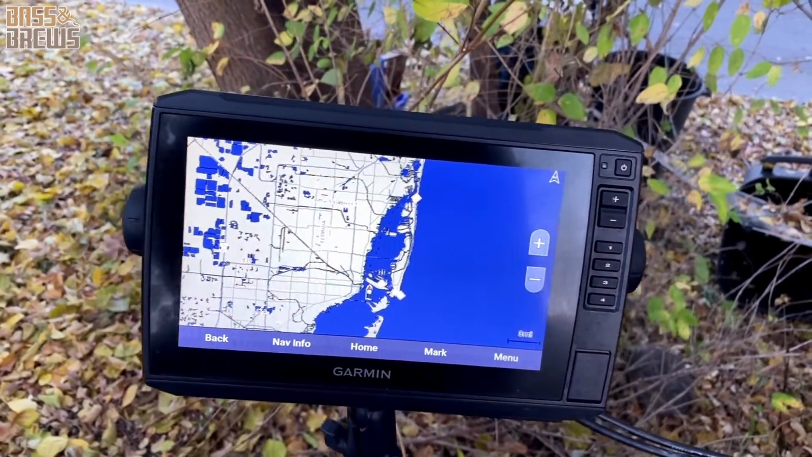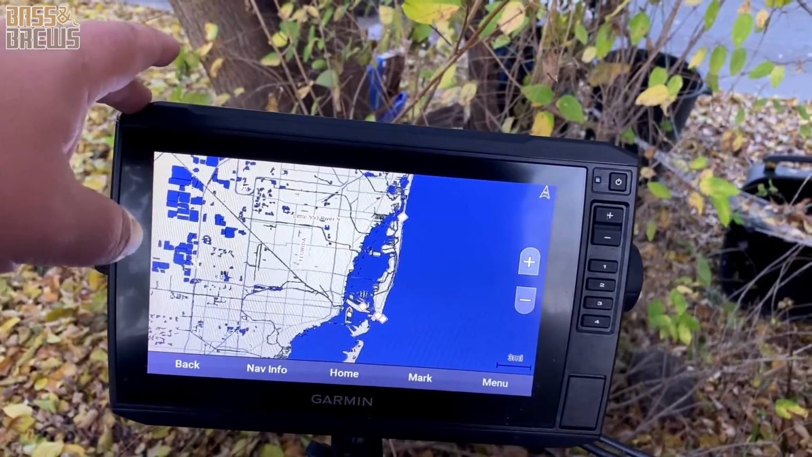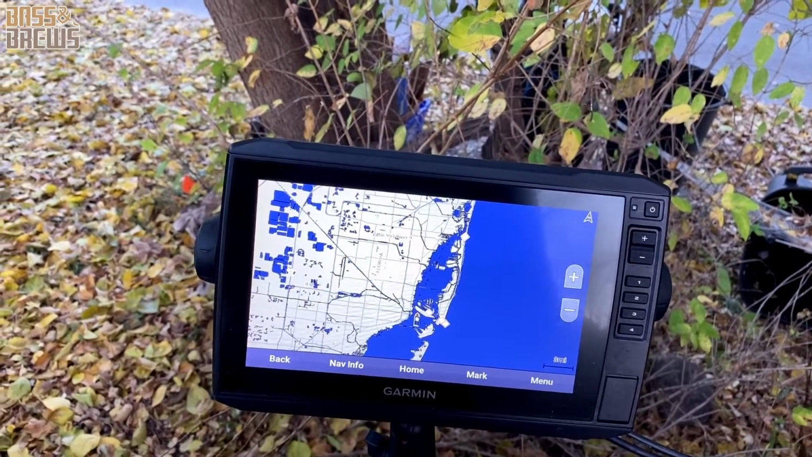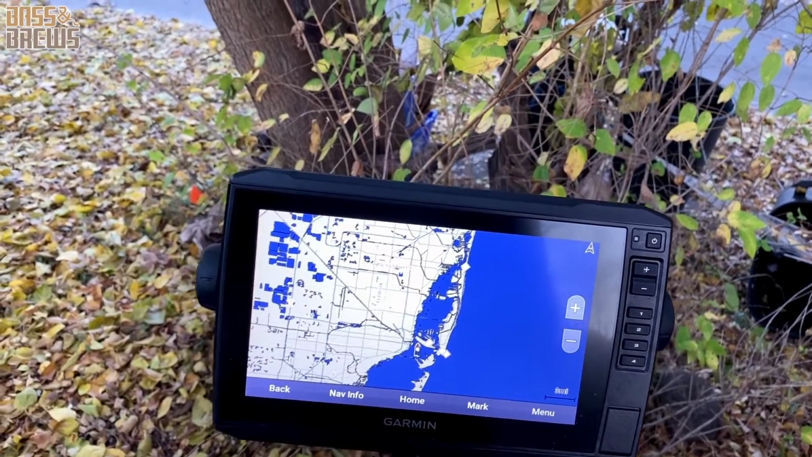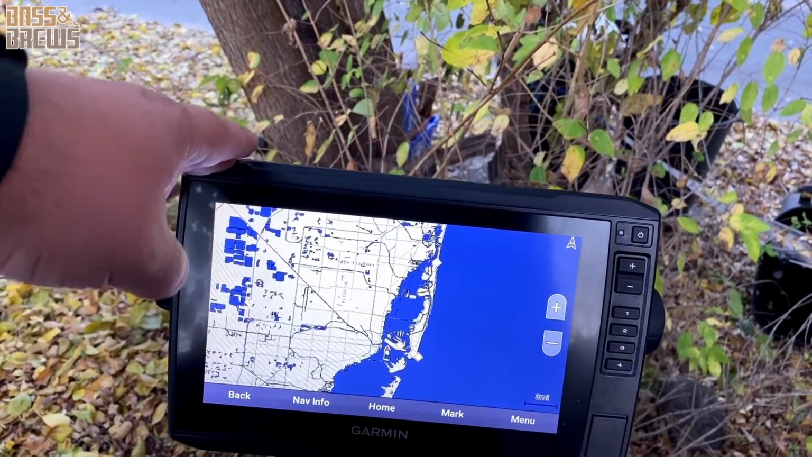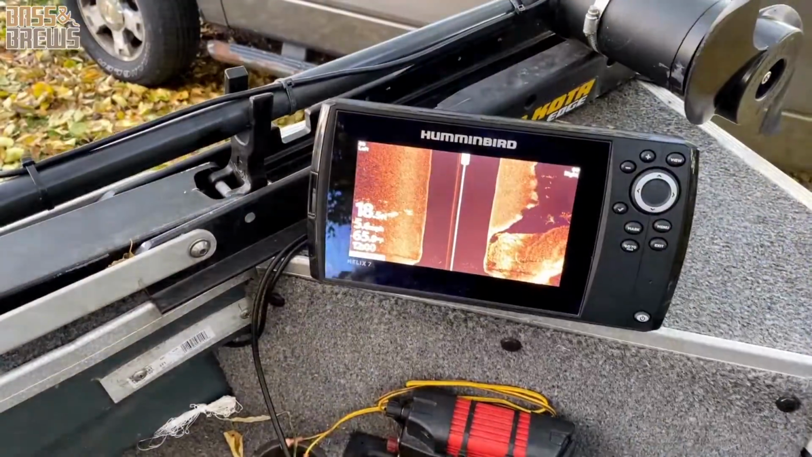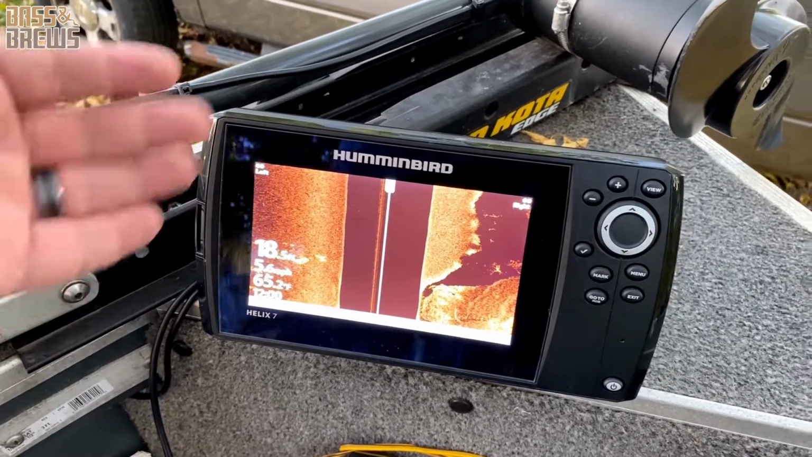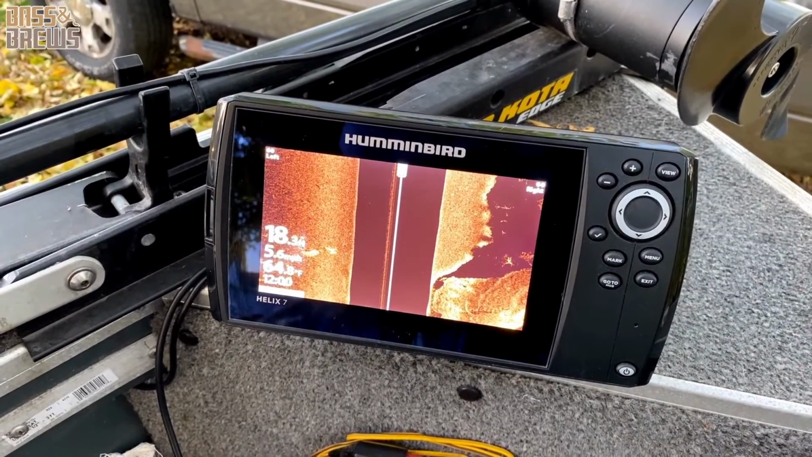Talking about sonar, the Garmin SV does support active sonar. If you have an active sonar, you can plug that in directly. Of course, you have to have the extra box to go with it, but it does support it, so you can use this plus all your other sonar. The Helix 7 here does not support any active sonar. The 9s and the newer ones do support it, but this 7 does not.